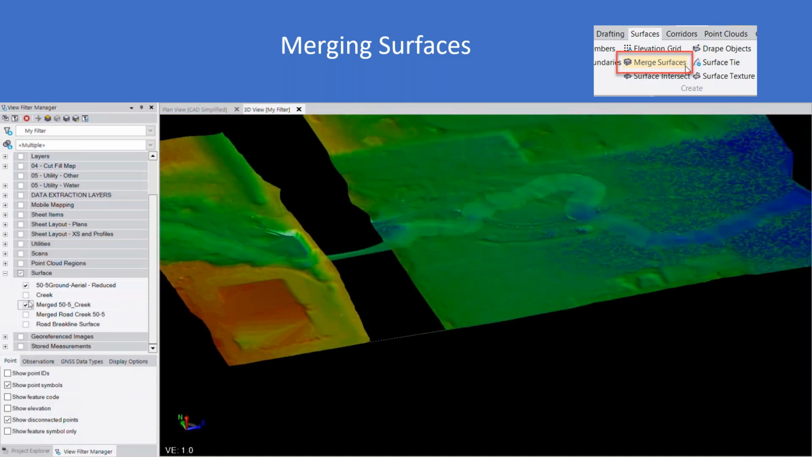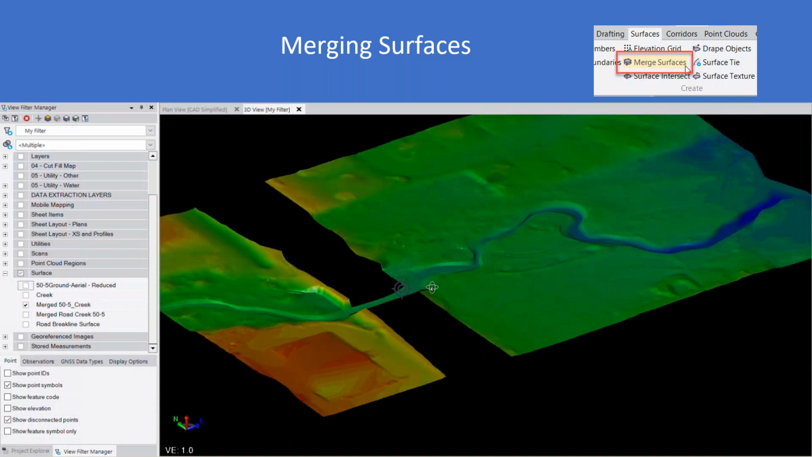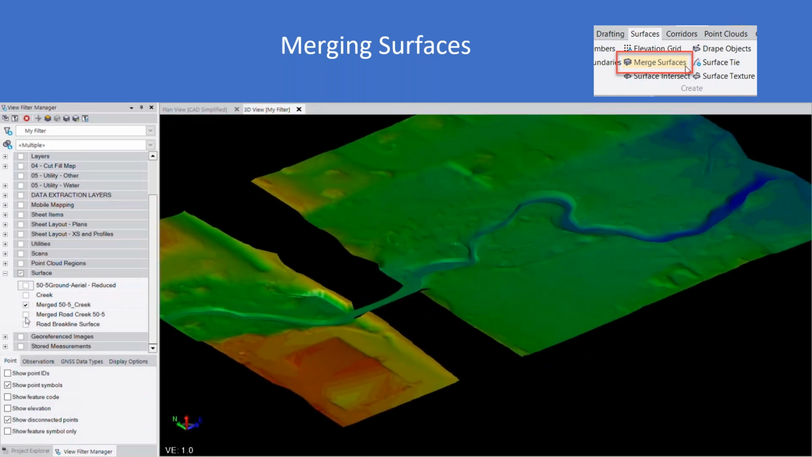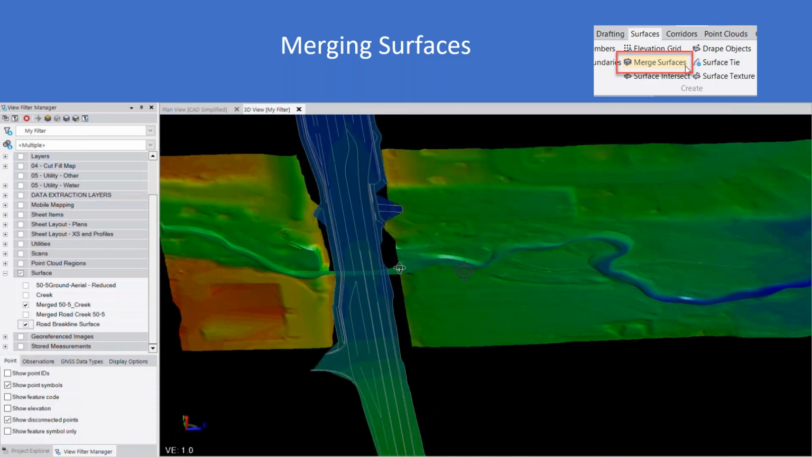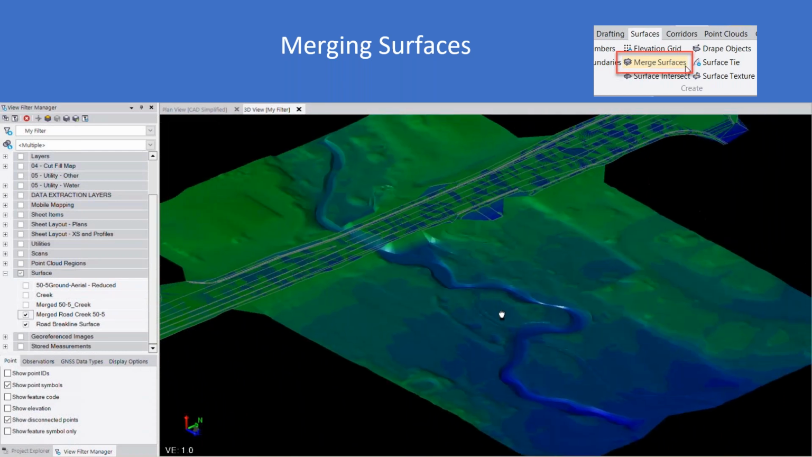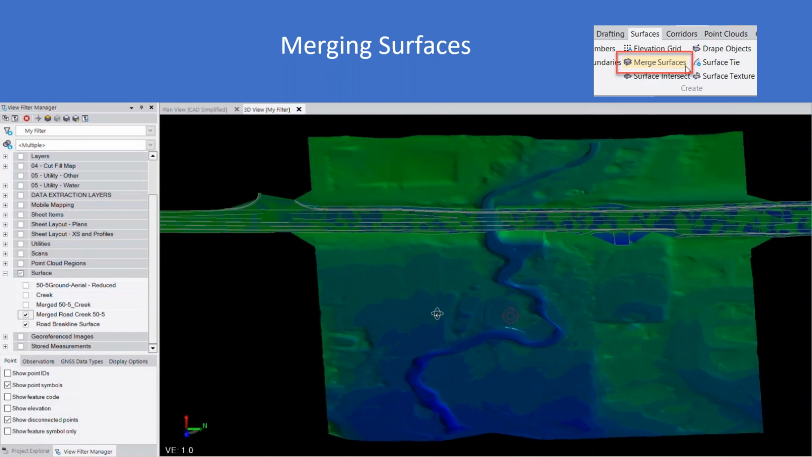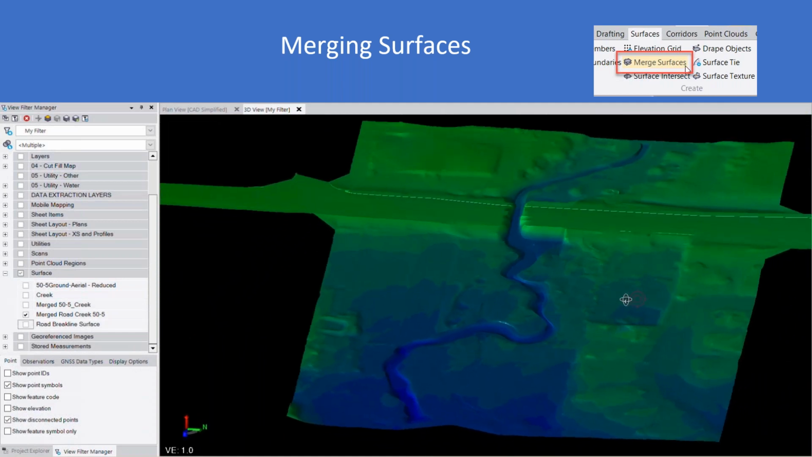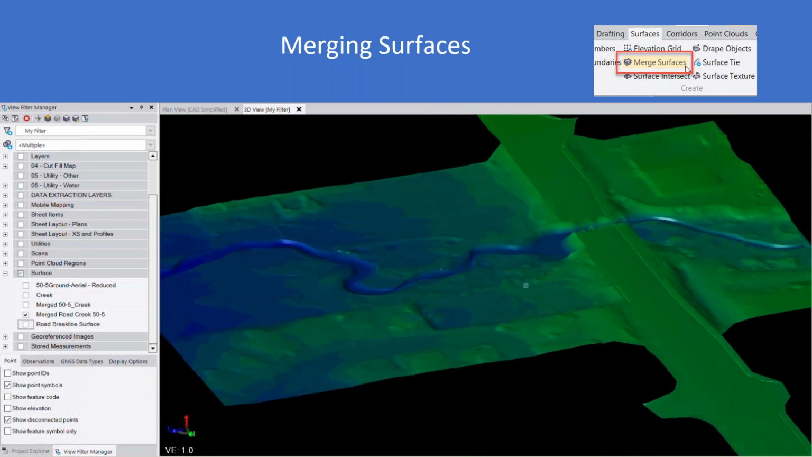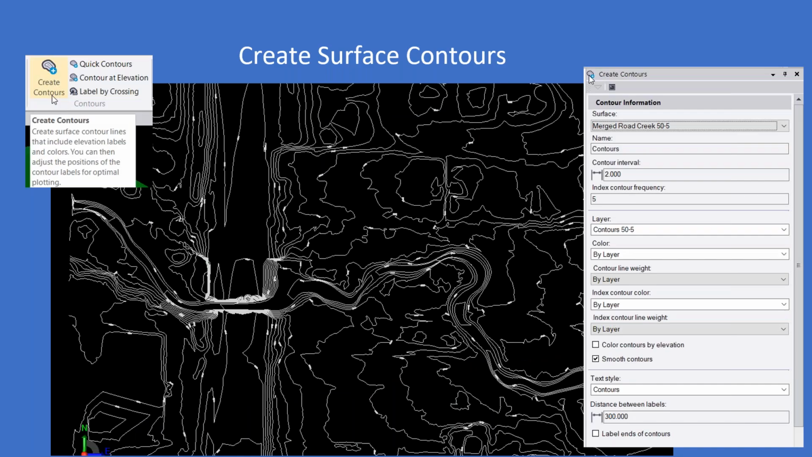here I utilized the merge surfaces tool to get all of my various surfaces combined into one. So you saw I had a surface dedicated just to the creek, a surface dedicated just to the aerial LiDAR ground data, a surface for my road, and then I began merging these all together until I had one final merged surface. And so you can see that merged combined surface all in one. And then from that, I created my surface contours.